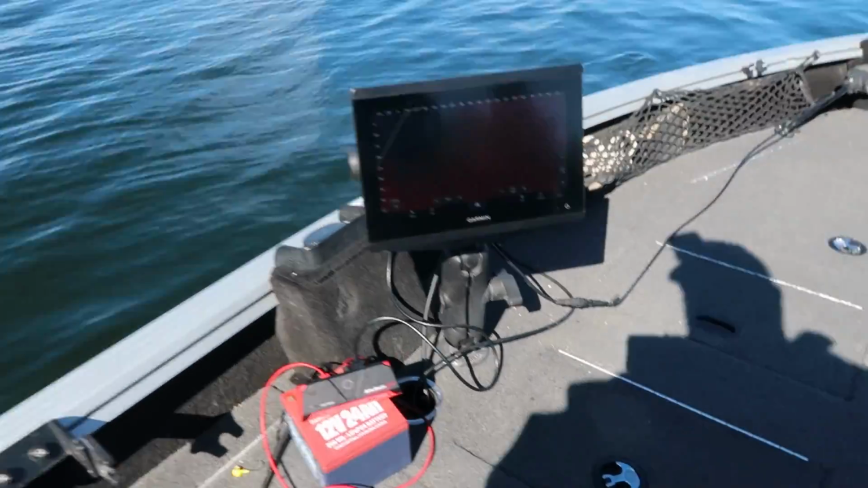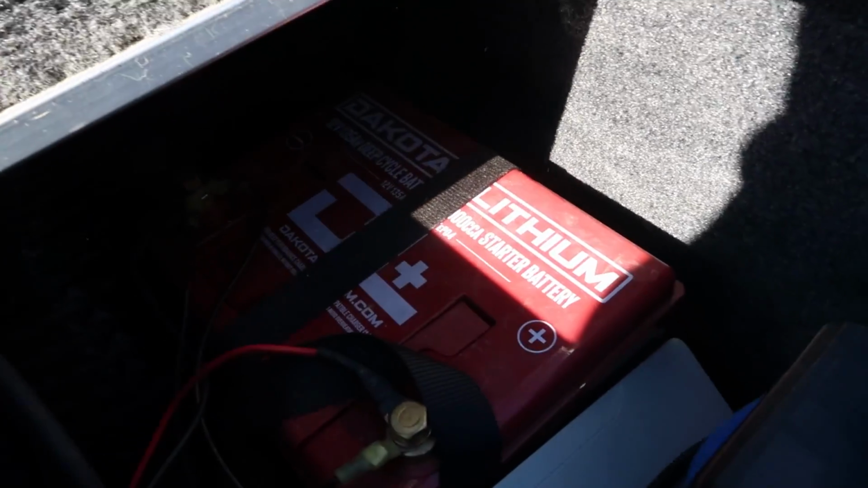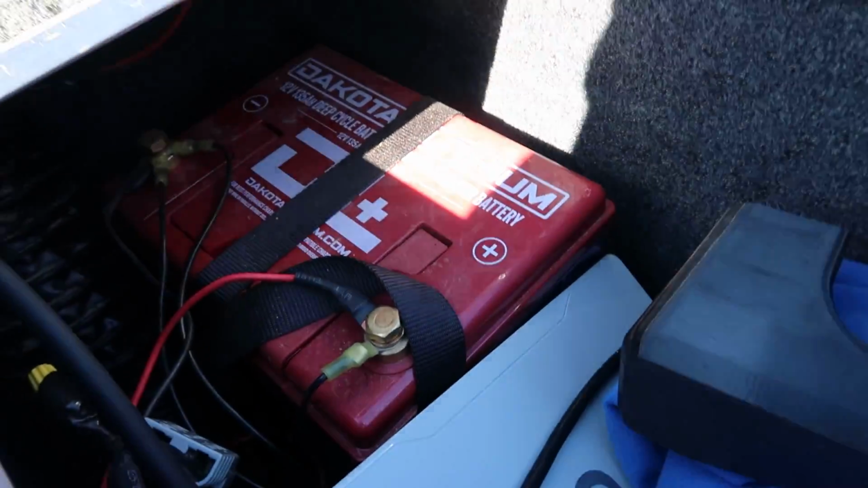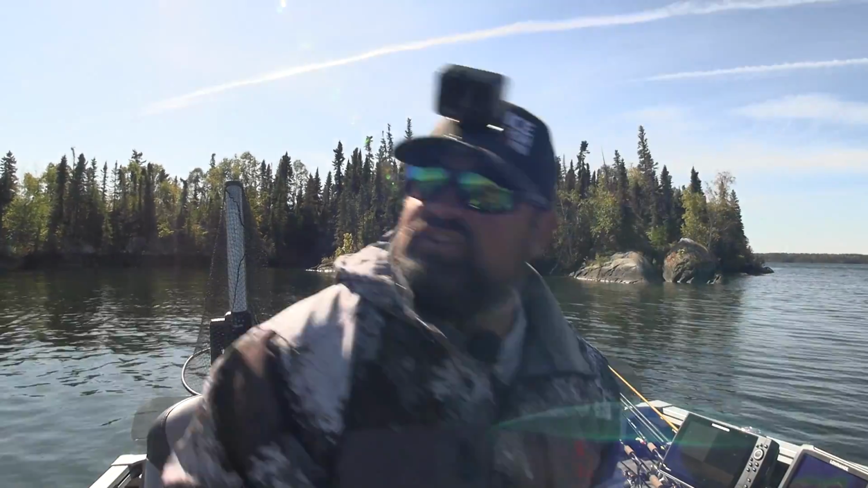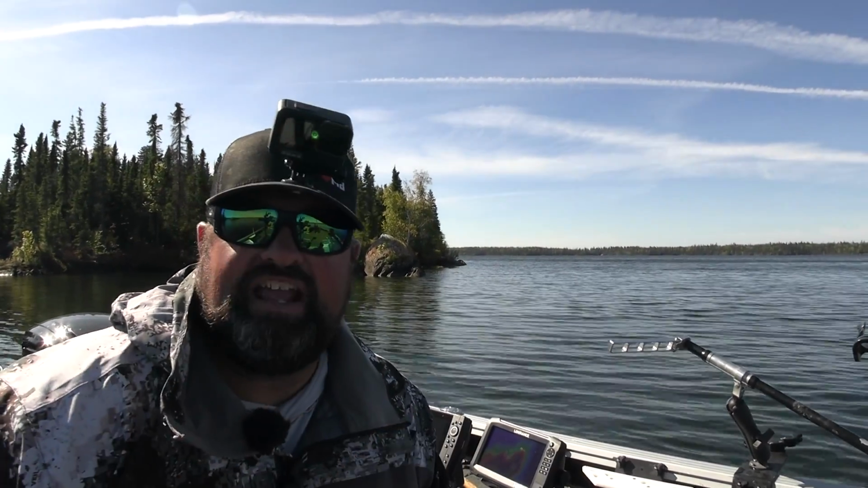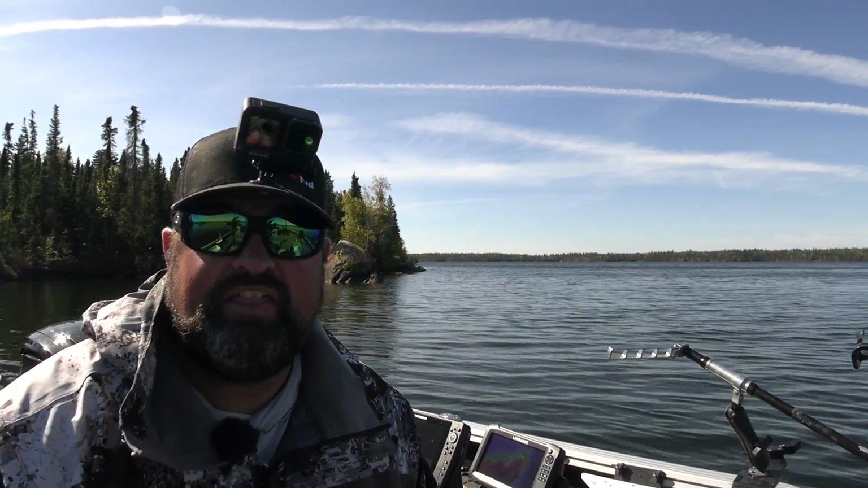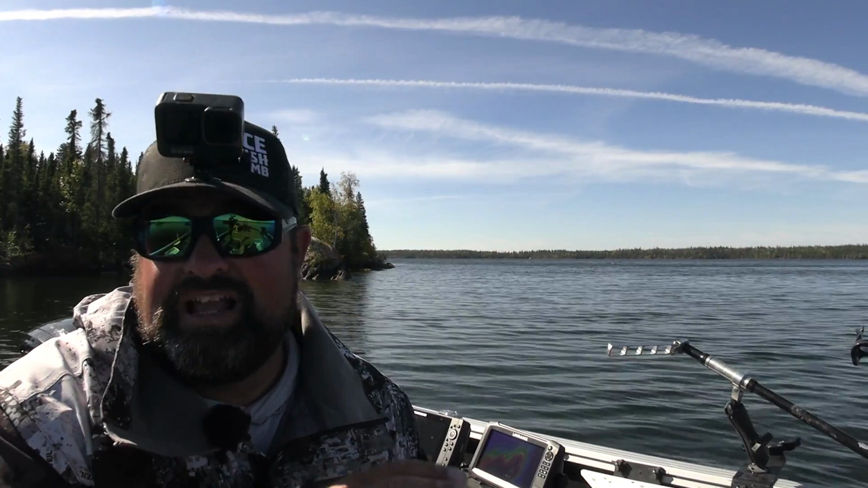For mine, I have pretty good overkill here. I have a 135 amp hour battery that's running just my live imaging, and that's it. The reason I went so big with this overkill for a battery is I can go multiple days without having to charge it. It's really nice. I can leave my boat in the water somewhere and not have to charge it for those 3-4 days while I'm there. Can't go wrong with too big of a battery for sure.